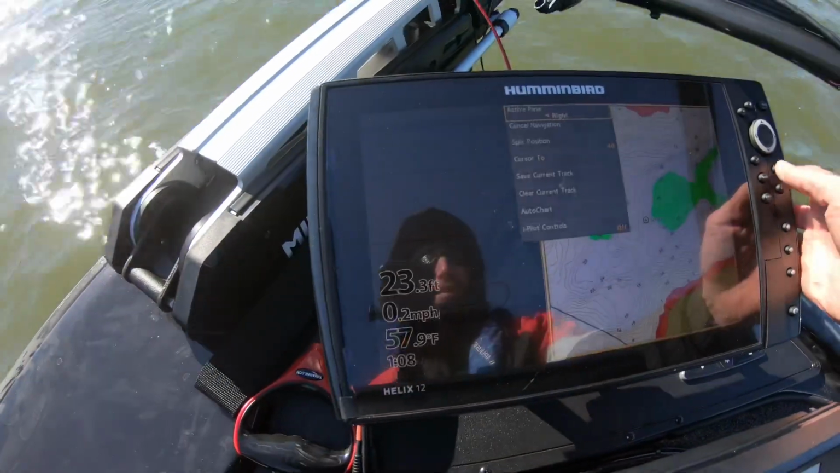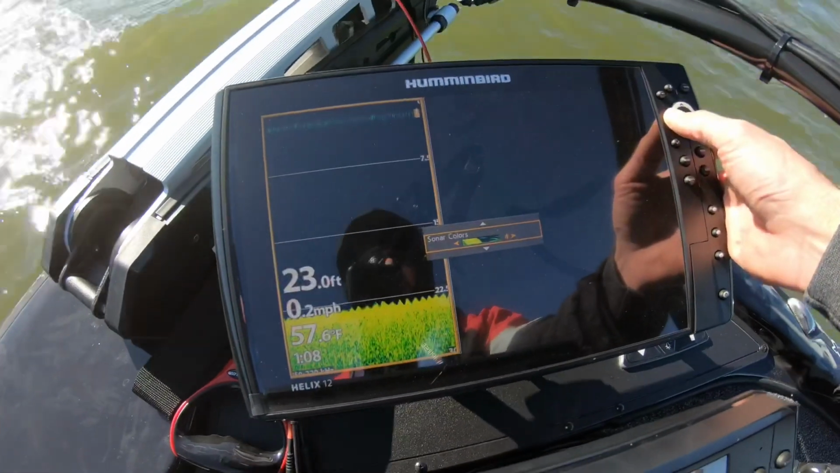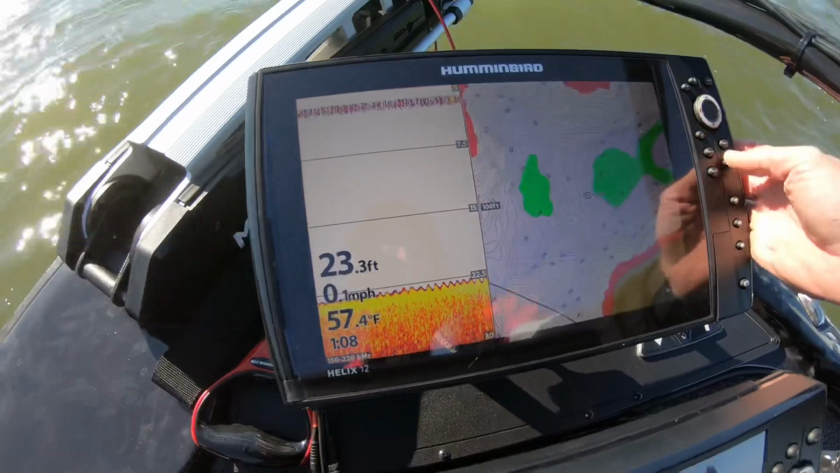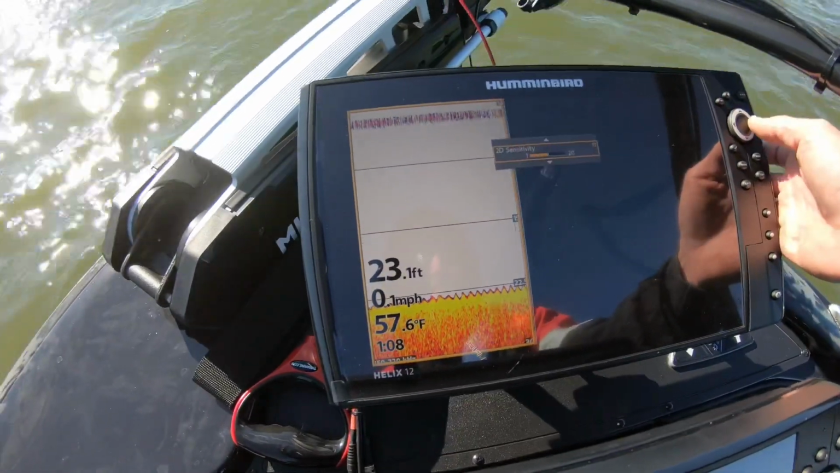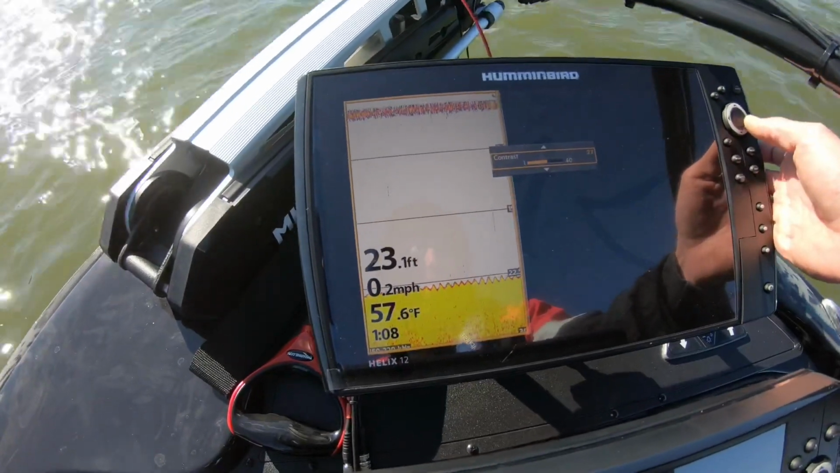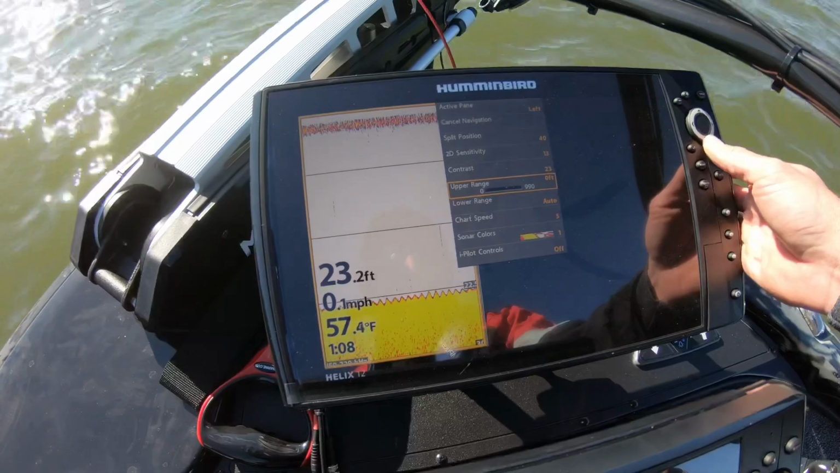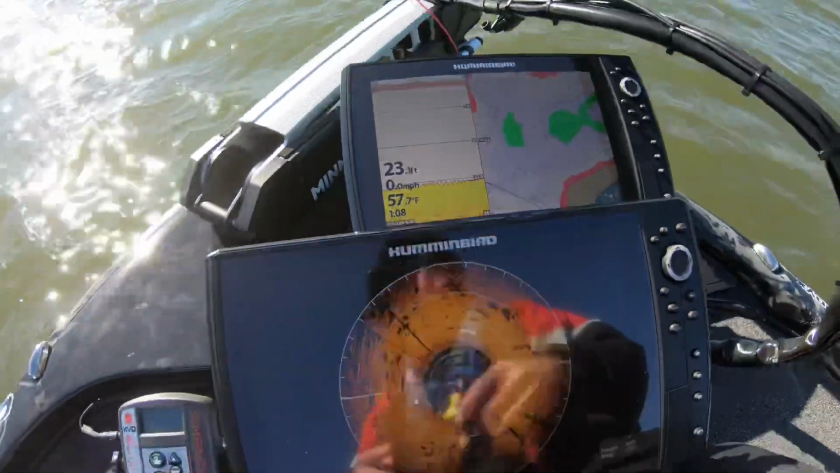Same deal with my 2D. I want to put it on the number 1 color, so I'll start there. Sensitivity and all that stuff, I'll turn my sensitivity up a little bit right out of the gate. Same with the contrast. That's all I'll do there until I actually put a bait in the water.